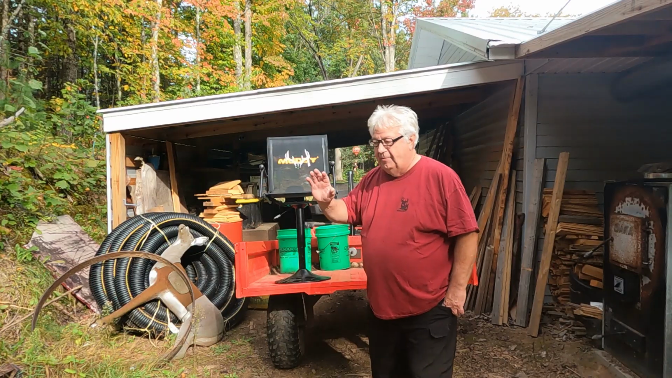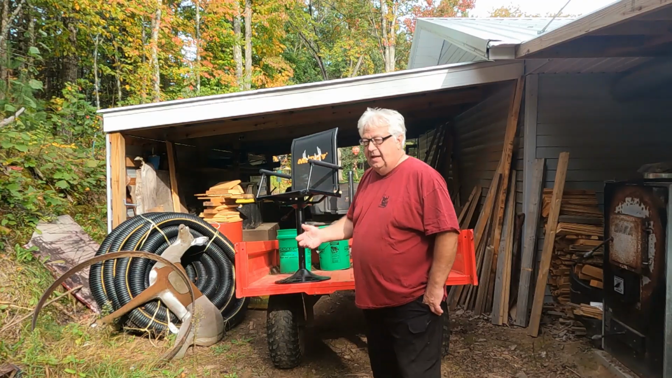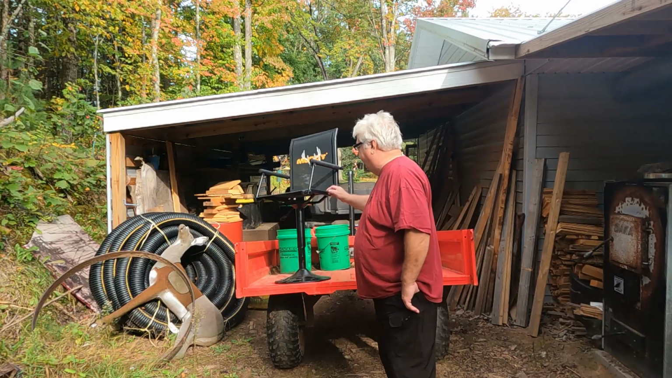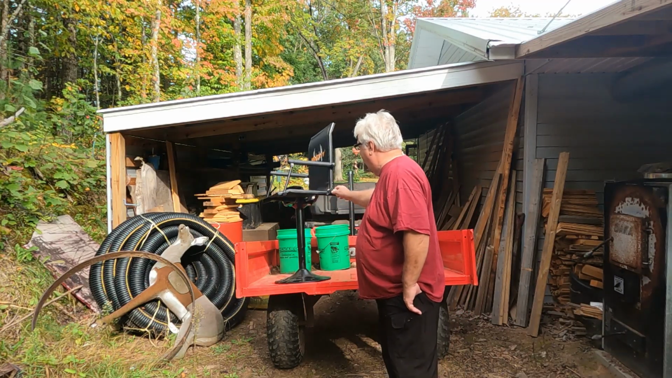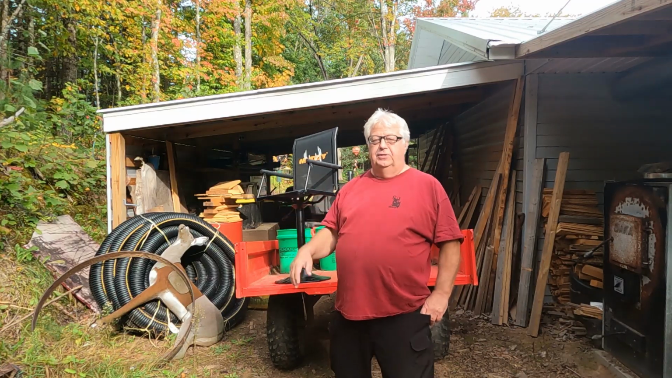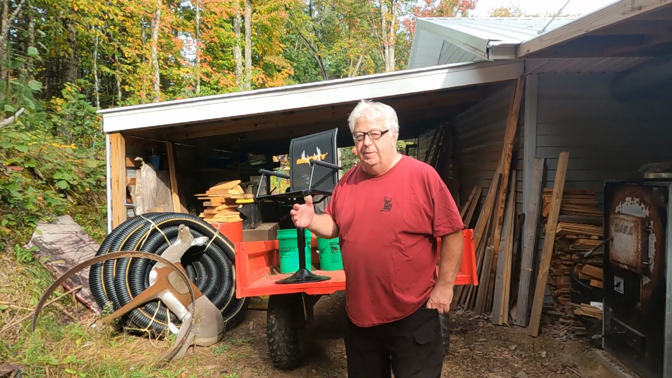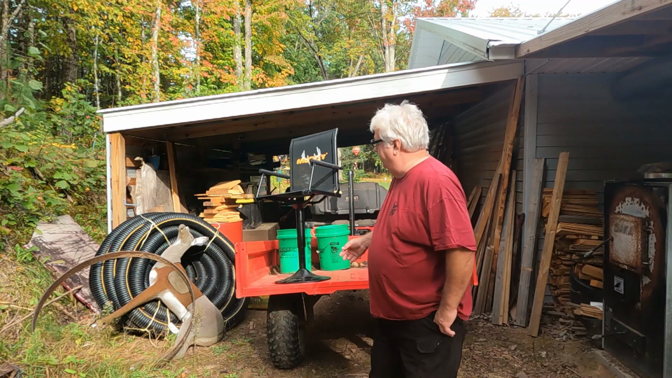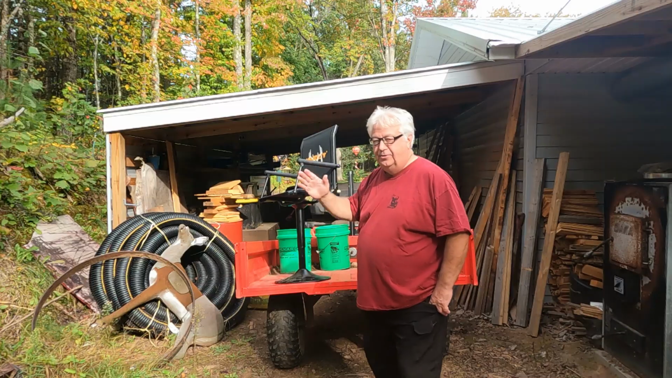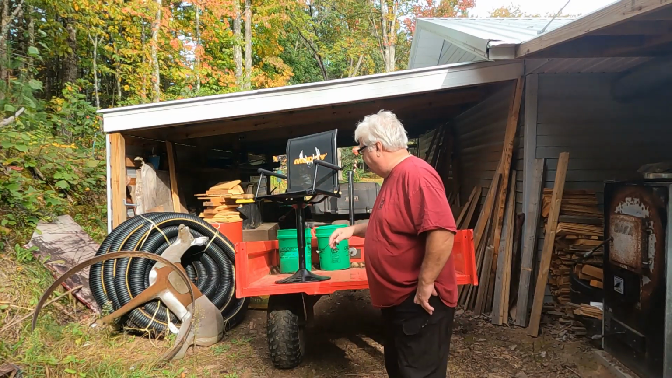The first issue I had with it right out of the box is it seems like it's made for a kid. There's no size to it at all. It's very flimsy. The backrest leans back way too far, so you're sitting like this when you're up in a stand, which is not good for me having a bad back. So I had to put these blocks of wood under here so that it sits up straighter and I can sit vertically and not hurt my back out there. So that was the first issue.